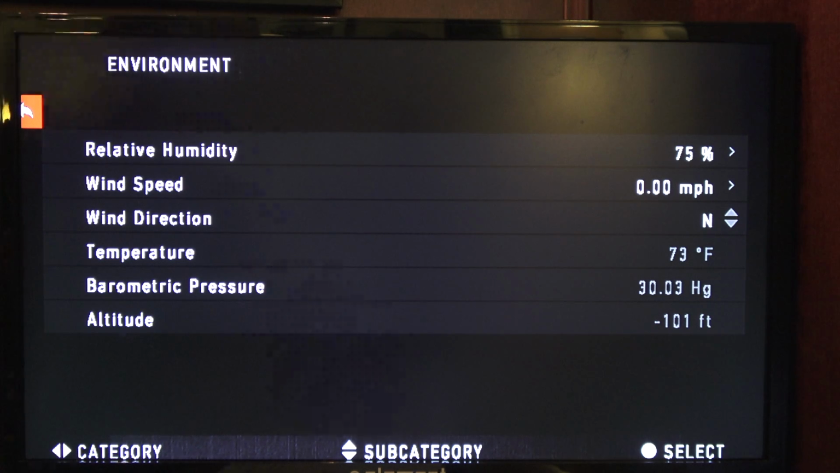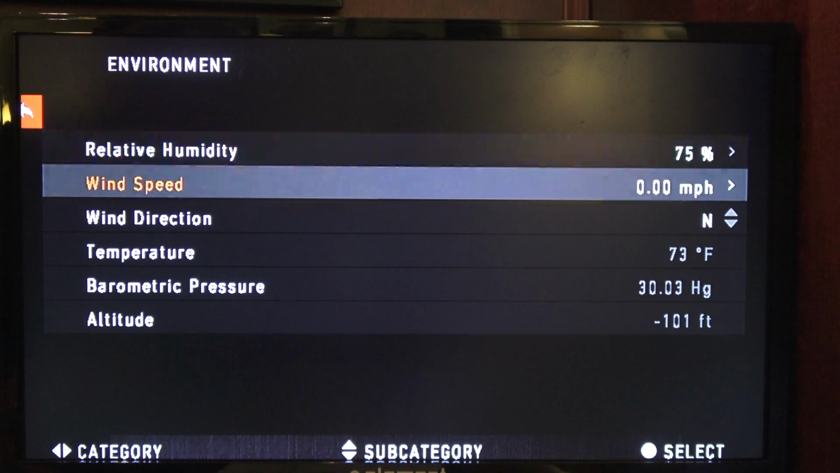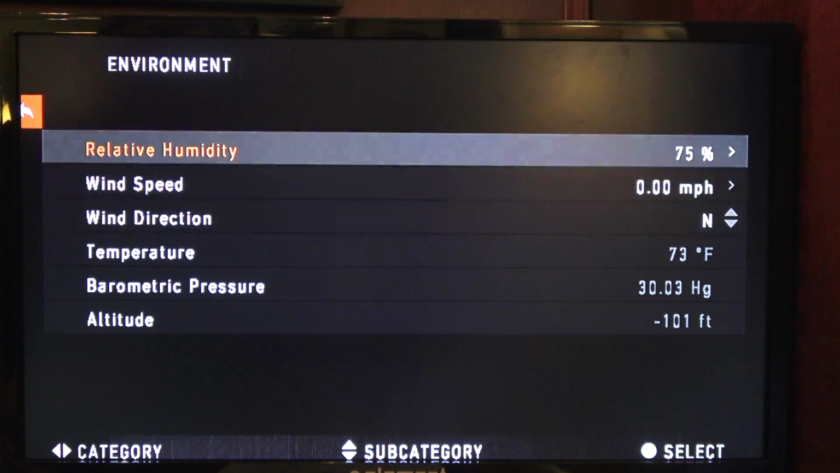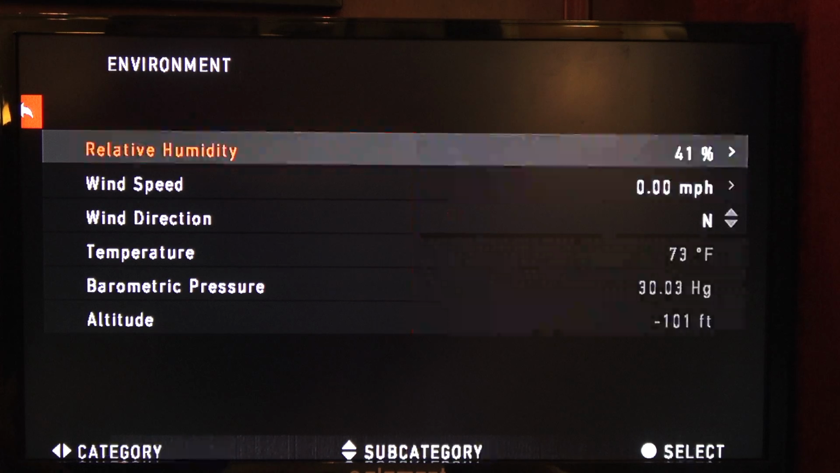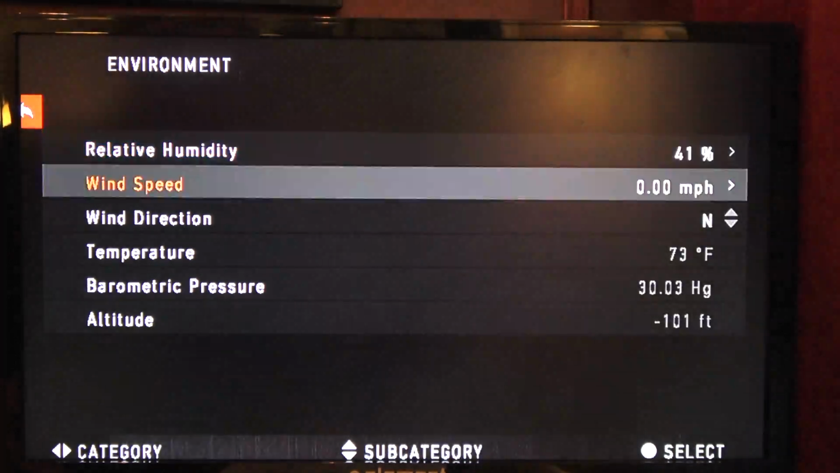Now, if you're never going to use the ballistic calculation, this screen does not matter. If you do use the ballistic calculation, this screen matters. So you can go to weatherchannel.com, whatever, you can go to txgamehunters.com. We have your weather reports on there. Whatever your weather is going to be for that day, you use that down arrow, you get to it. Like I looked earlier today, our relative humidity here is like 41%. So I'm going to change that to 4. Go over using the right arrow. Go down to 1. And now that's adjusted. Now it says 41%.